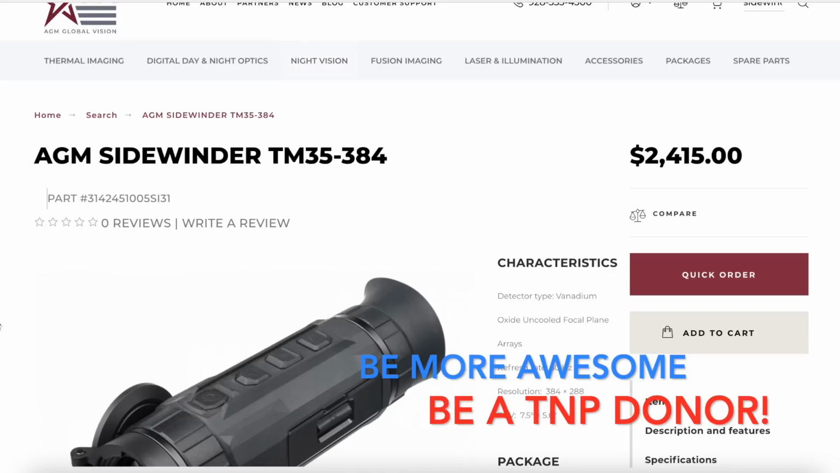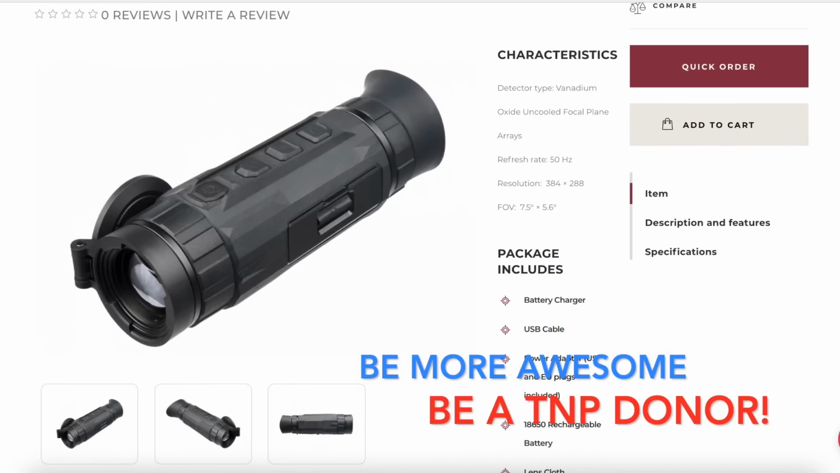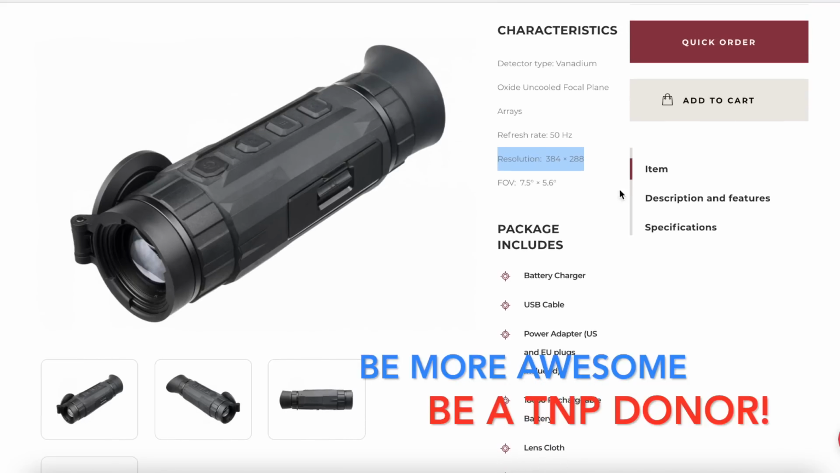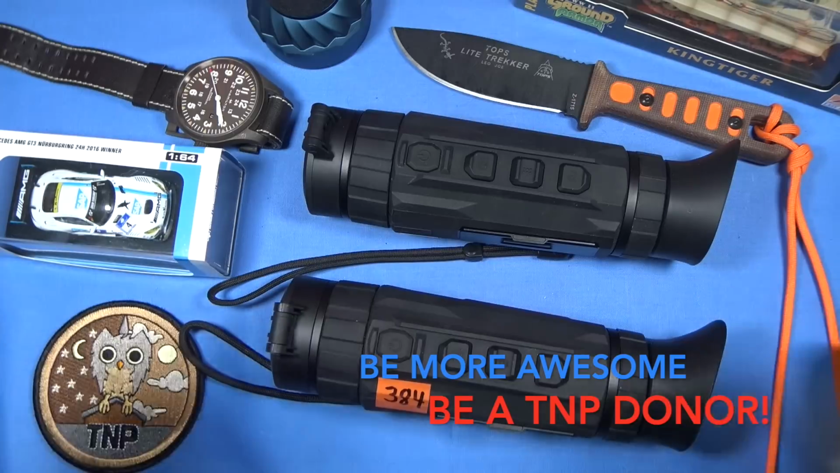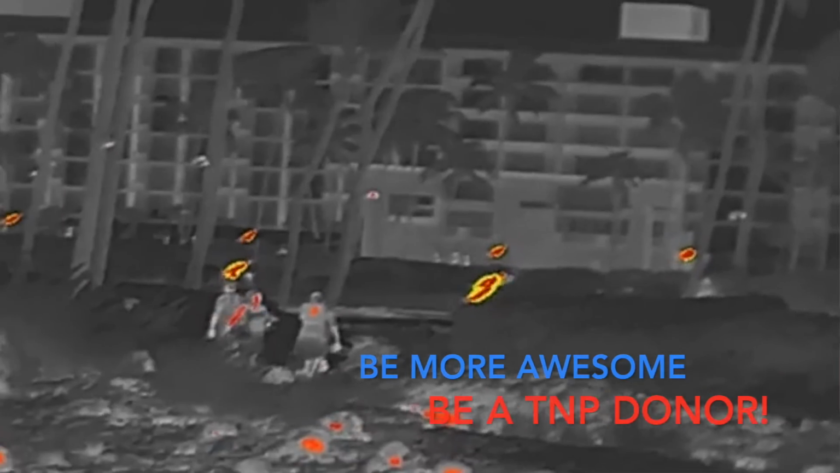Again, I want to talk to my audience members here. If you do not have night vision devices in your inventory, you should, like a PVS-7 or PVS-14. I've reviewed both of those systems, but I'm really leaning more towards thermal imaging because of its capabilities. If you don't have a thermal imaging monocular, just for all-around observation and security detection, you're behind. You're behind. When you start using such a device, either the Taipan or the Sidewinder, you're going to go, damn.